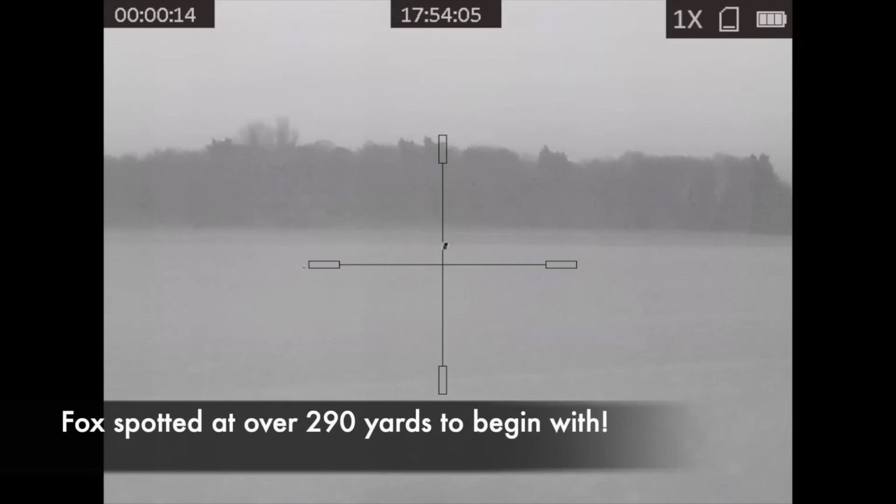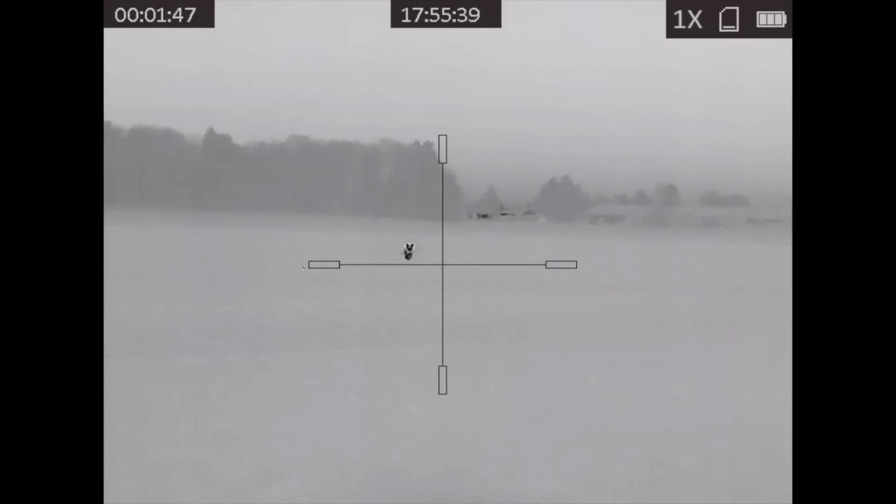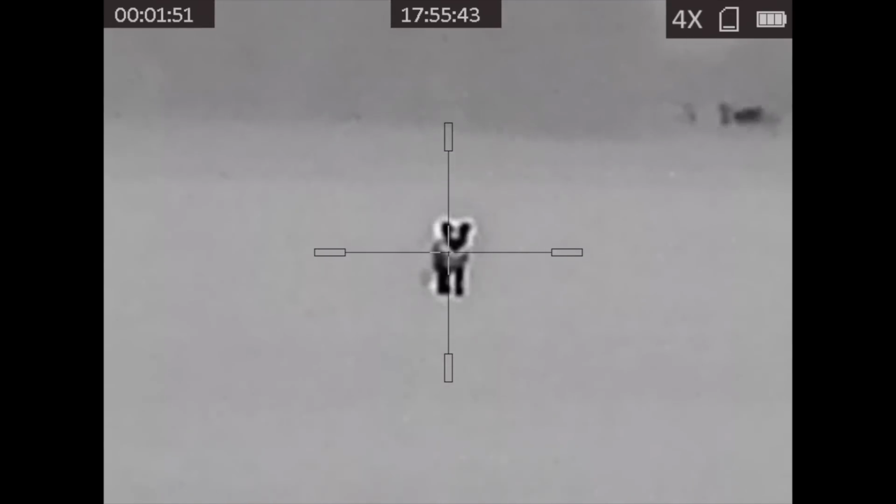I also had this other clip lying around, so I thought I would include this one here as well. So I'm just lip squeaking this one here, just a gentle squeak to get the fox's attention as it slowly makes his way towards my location across the field. I'm stood up using sticks. The fox pauses, I mag up to 4x zoom, take the shot, and down he goes.